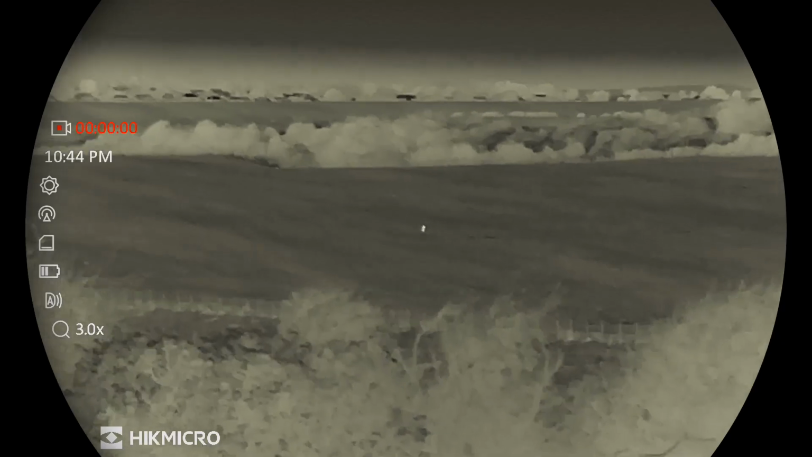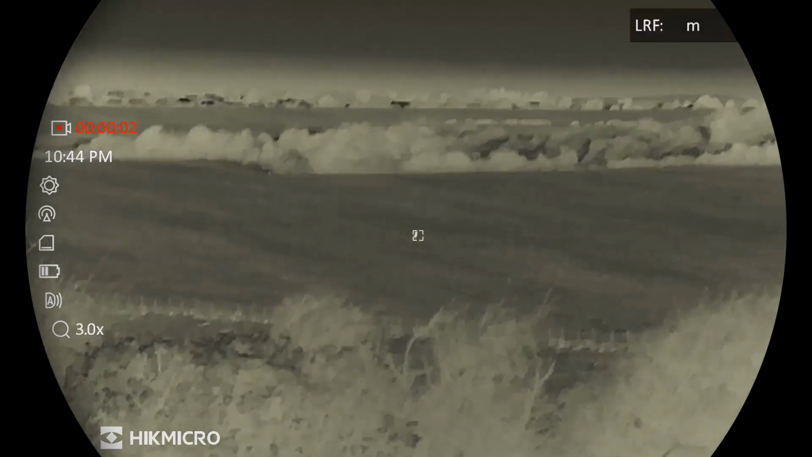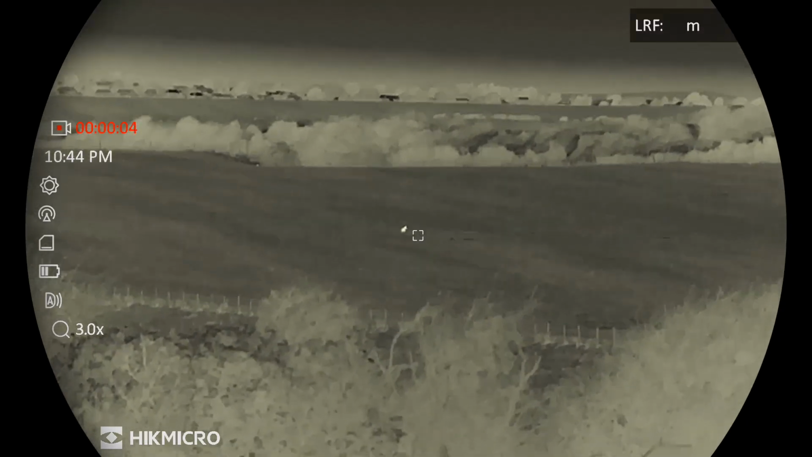Well, I've just done that, looked back towards the cabin, and I've just seen what was definitely a fox going over the top of the hill back towards the farmhouse. So I'm going to just keep hiking back this way over the top of the hill and see if I can catch up with it on the other side of the bank.